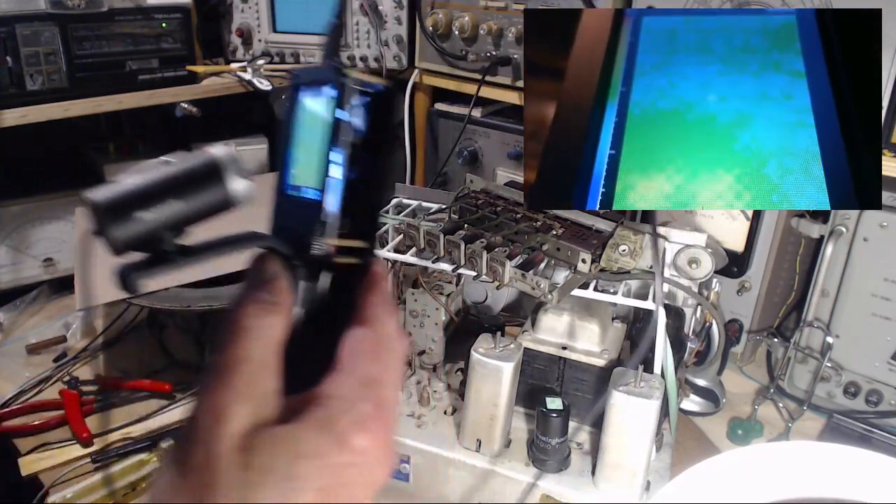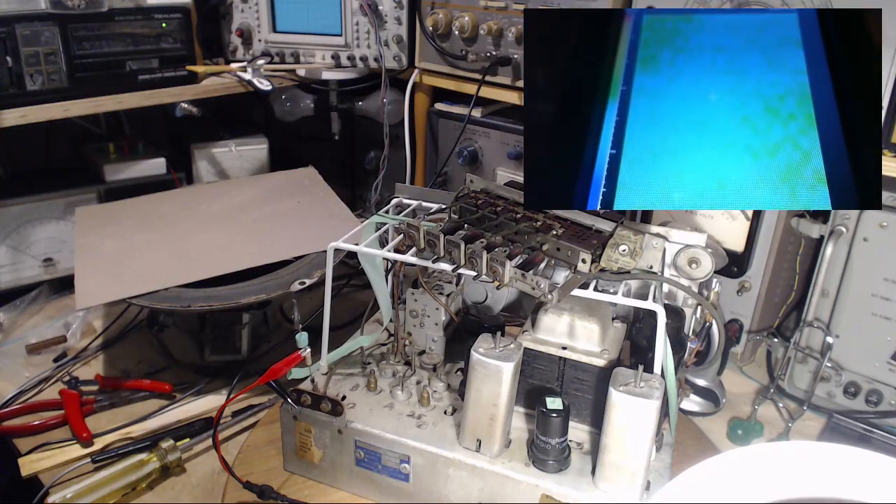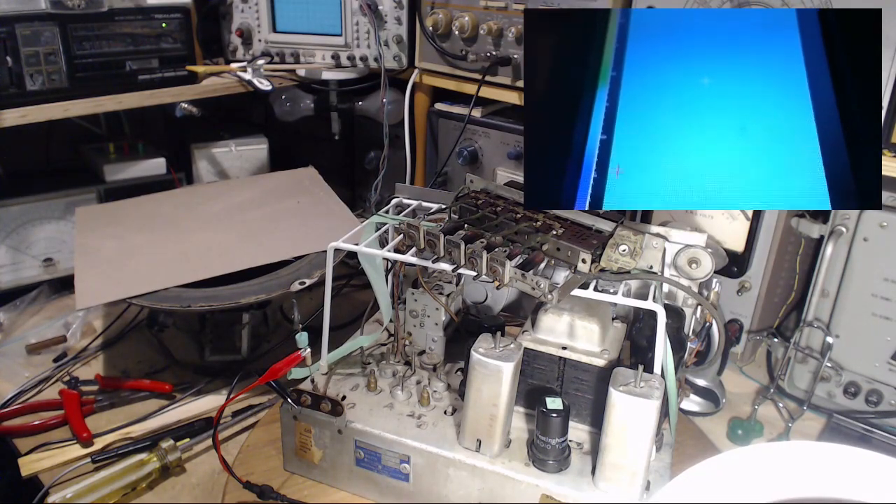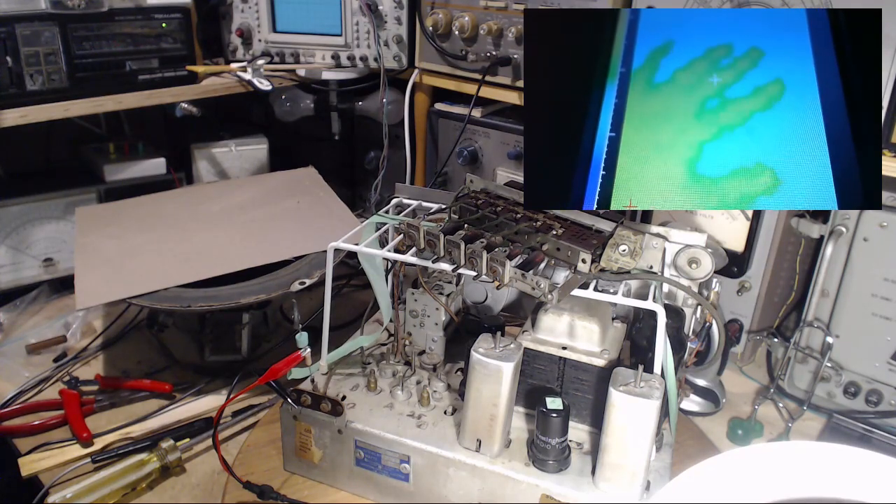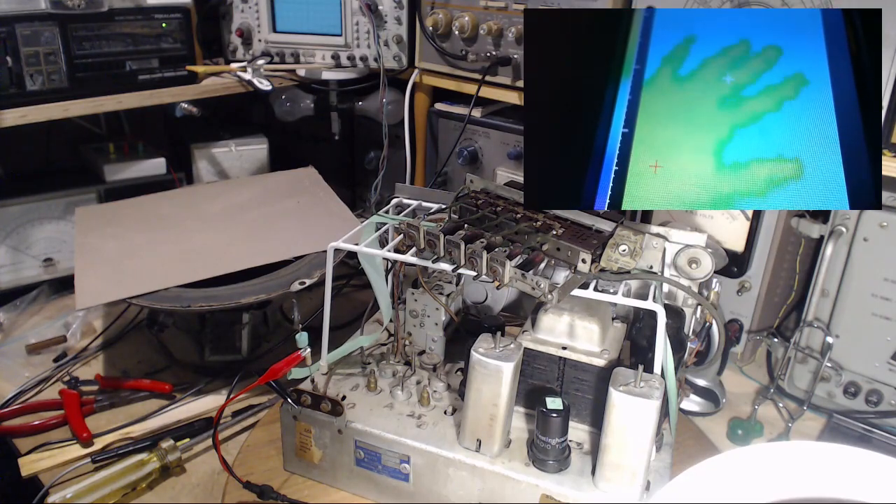I think that's it. Now we're going to do the classic experiment with this thing. I'm going over here on the floor. This is my floor. Okay, see it's turned blue? I'm turning blue. It's cold. On the floor, I put my hand on the floor. Now hold still. I'm holding my hand still. I don't have to hold the camera still. I'm going to remove my hand. Here we go. This is the experiment.